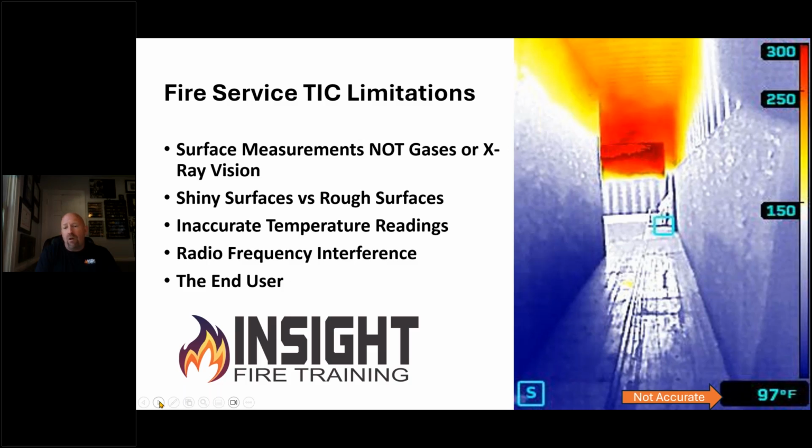Just like looking down this hallway, someone would say it's only 97 degrees, we can go. Well, I'm not saying you can't go, but I promise you it's a lot hotter than 97 degrees down that hallway. You have to read the big picture. You don't drive down the road looking at the bottom right-hand corner of your windshield. You look at the big picture. You turn your head at the intersection and you look, because you don't want to get hit by an oncoming car. So we need to look at the big picture and interpret the data in real time.